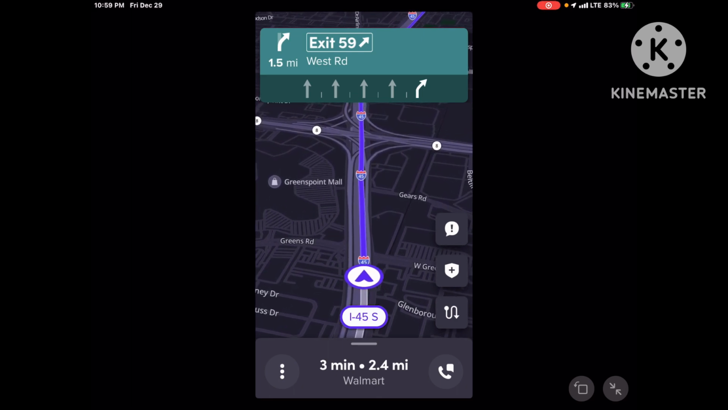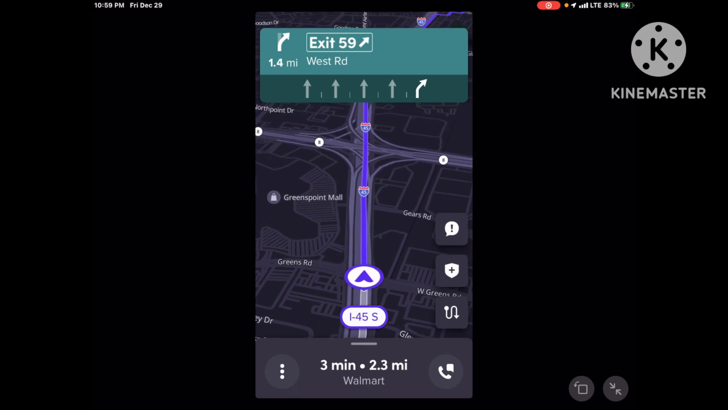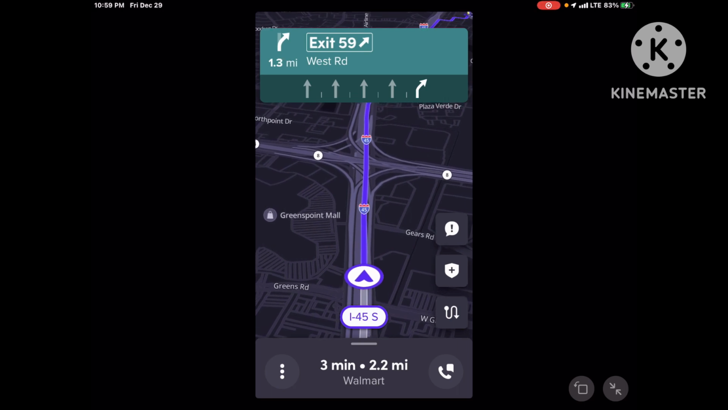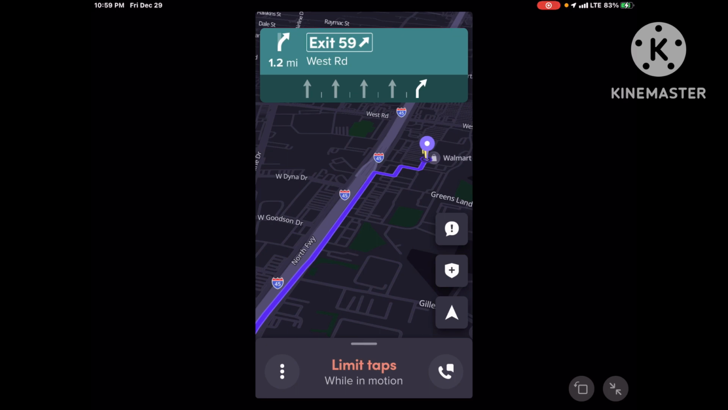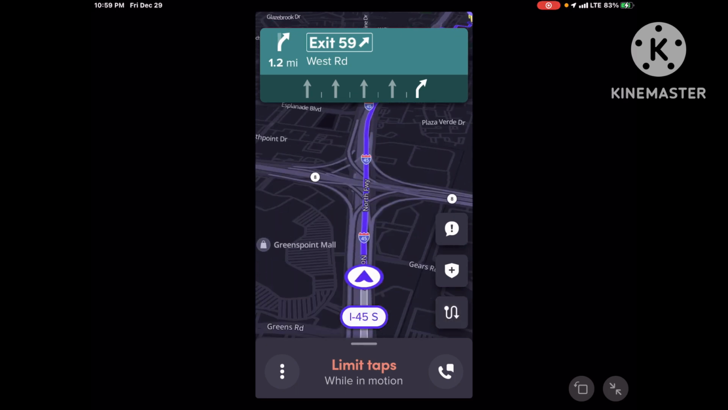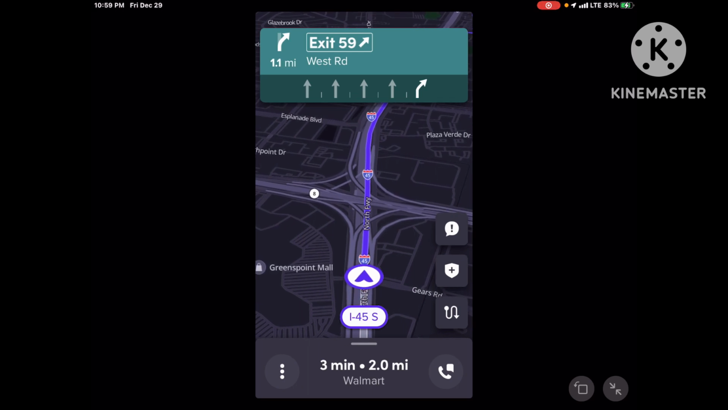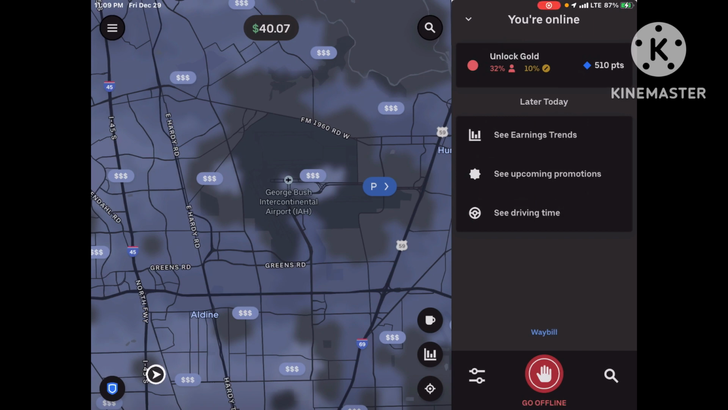I think this Walmart's off West Road, if I'm correct, which is where I went down the street to go drop off Angel. If it's West Road, yep, that's it, exactly. But yeah, let me go pick up Lisa, take her where she needs to go, which is probably gonna be home, and then go from there. So I'll talk to you guys in a minute. Peace out.